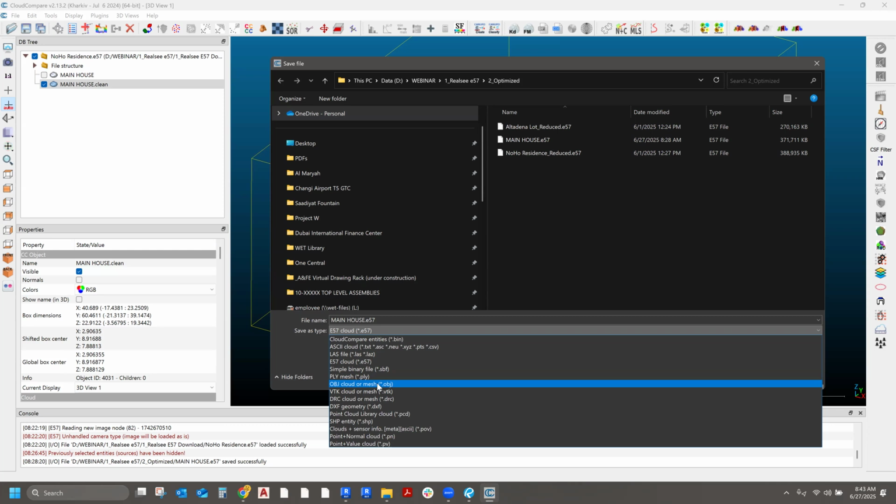I don't really manipulate it whatsoever. I just use it as a guide to kind of trace over. But yeah, you have all these different options. So you could definitely do an OBJ cloud or mesh. That's for sure.